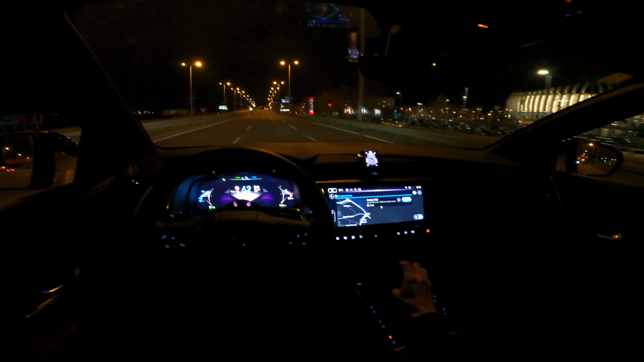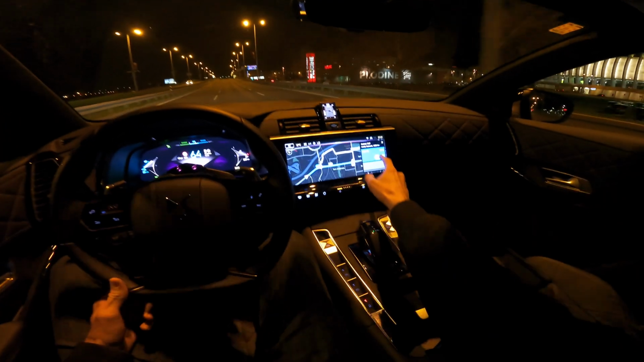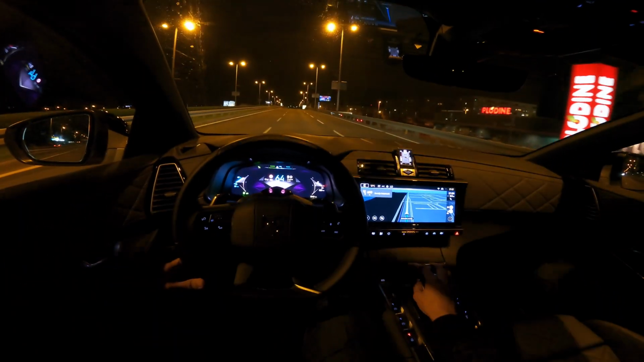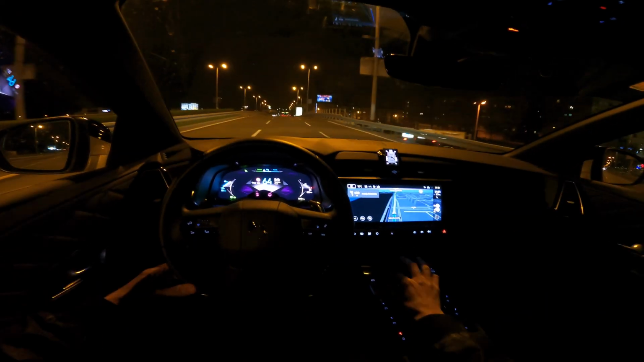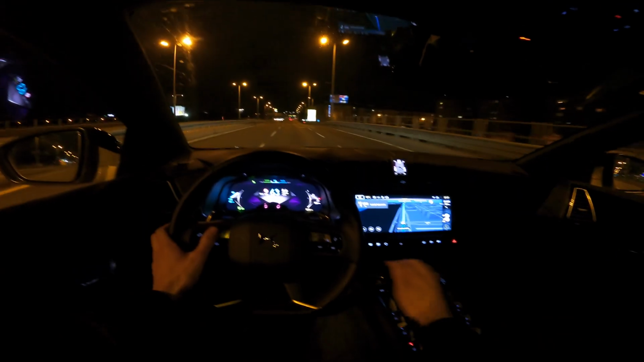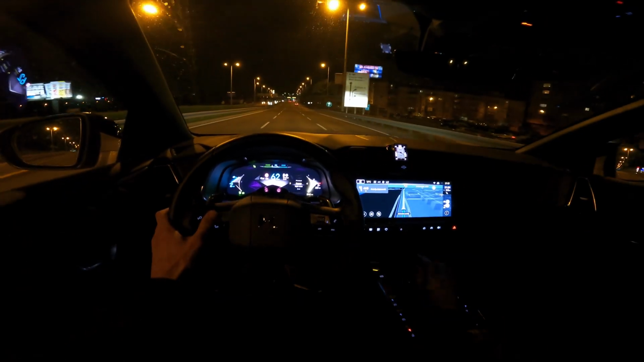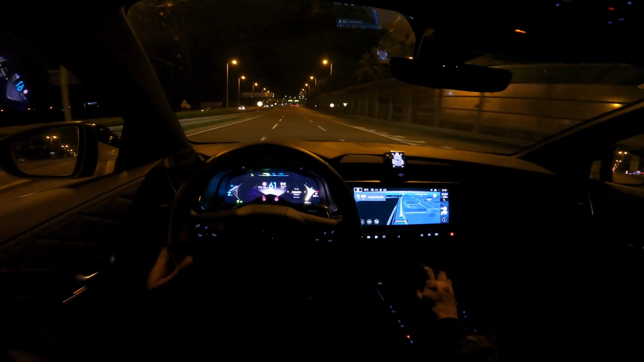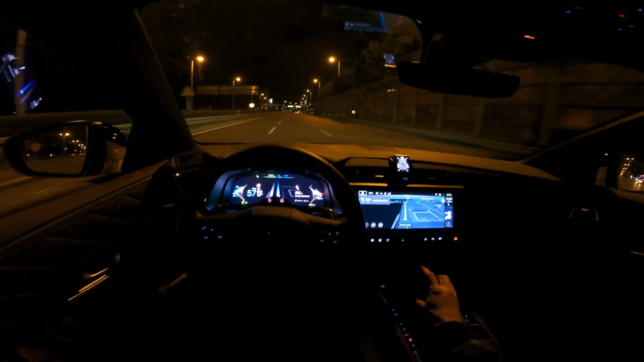Drive. And it gives you options. Yes, I'm gonna take the first one. So there you go, that's the navigation. Looks pretty nice. And then I can show you the navigation on the front screen as well. Looks pretty nice.